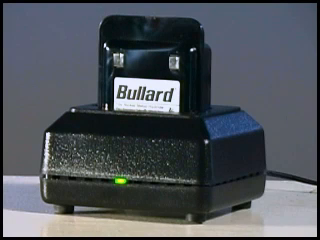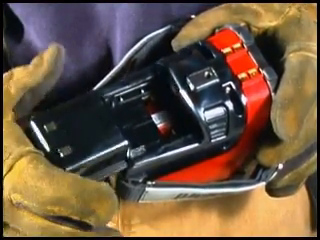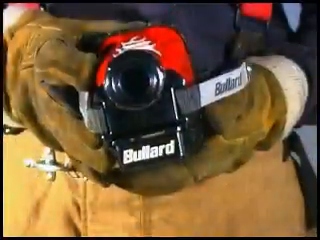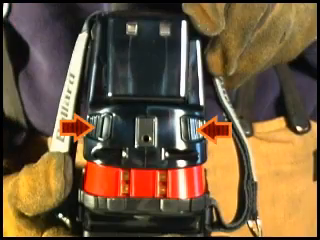Once your battery is fully charged, insert it into the T3. Align the edges of the battery with the rails on the bottom of the imager, and slide the battery back until it is fully engaged. To release the battery, press both battery release buttons, which are located here, underneath the imager on each side.